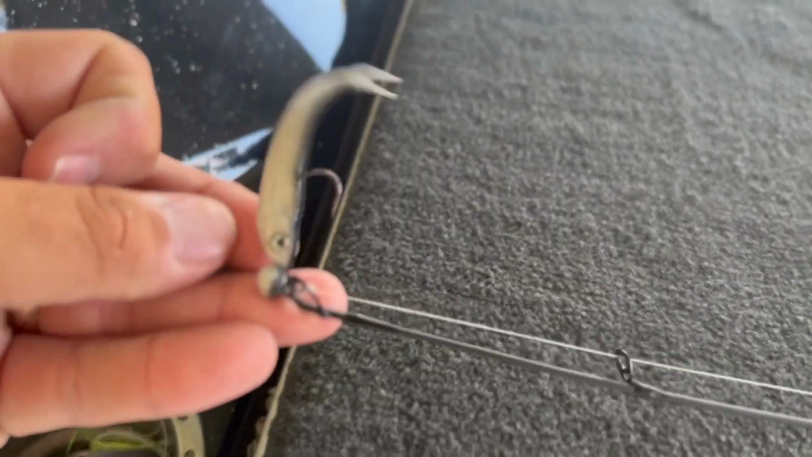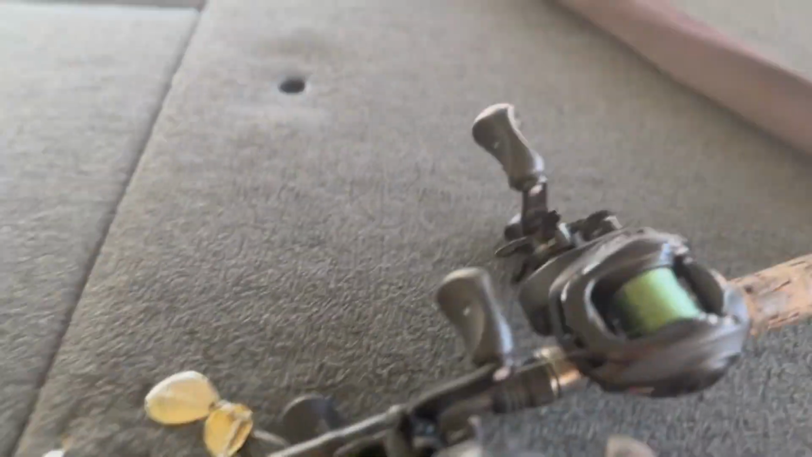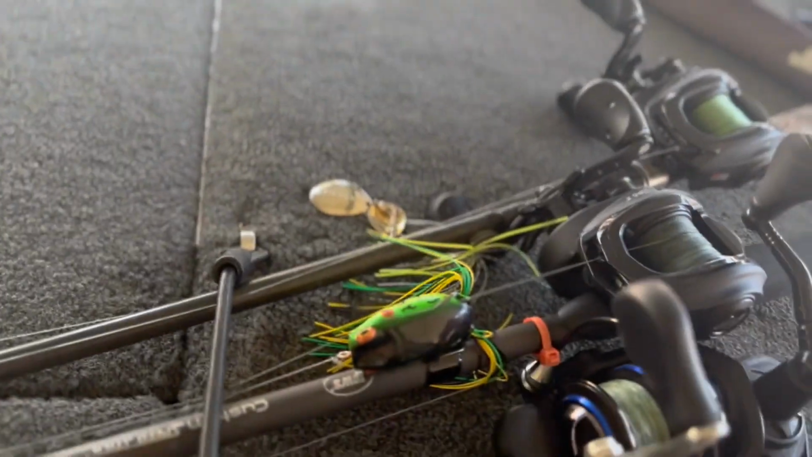Super realistic shad looking bait, and yeah, so ultra finesse. Threw a frog, threw the spinnerbait, and you can see over there, it's spook, and a jig as well. So I think the jig's right here.